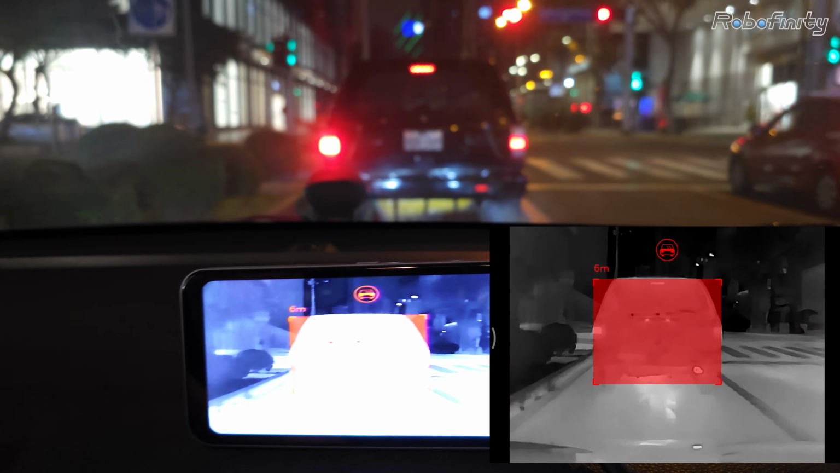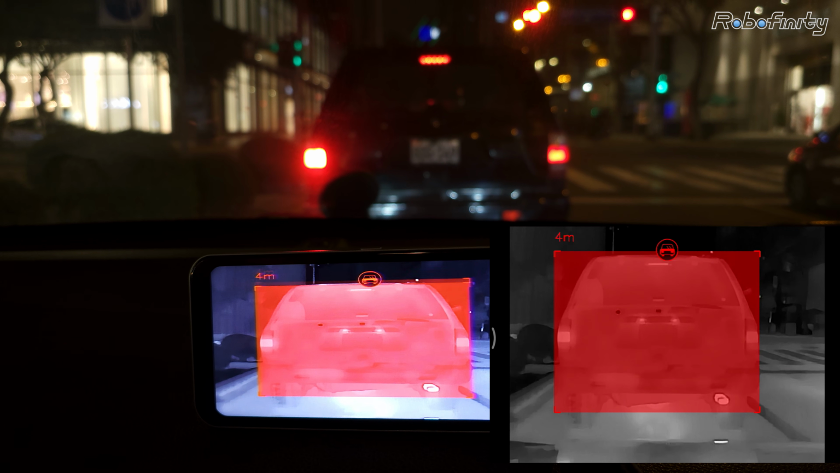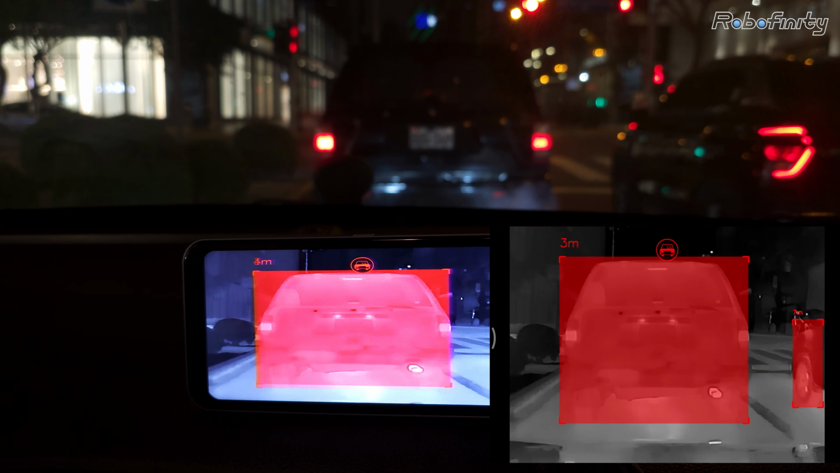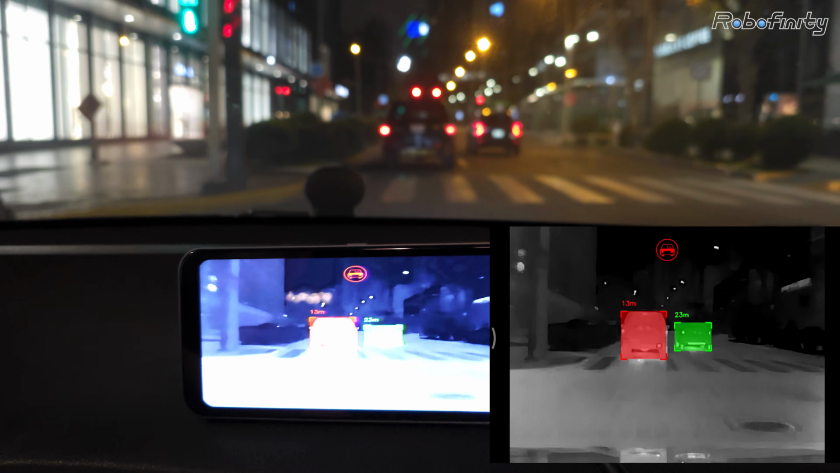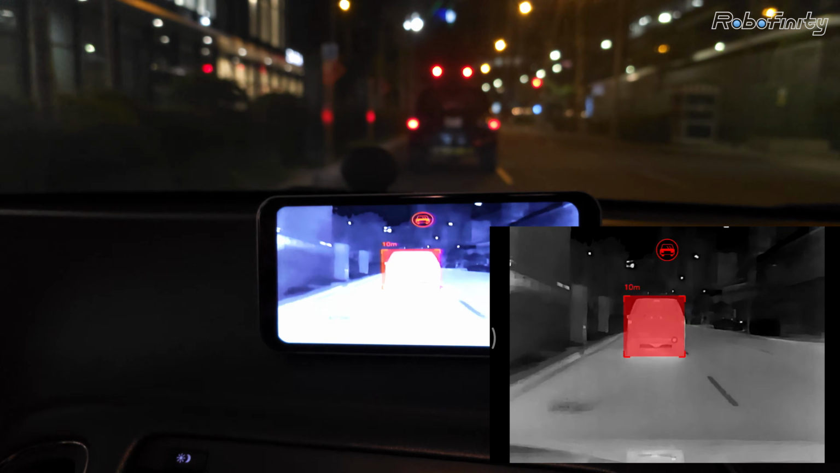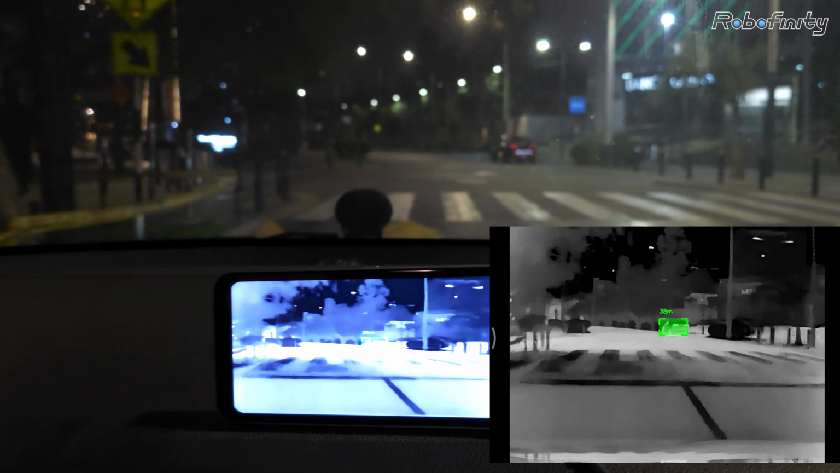Because thermal imagers don't need any light or residual light like a night vision device, they can see exactly the same in complete darkness as in bright daylight. It nicely highlights every single car, and you can see them easily in the dark as they change lanes or do any maneuver.